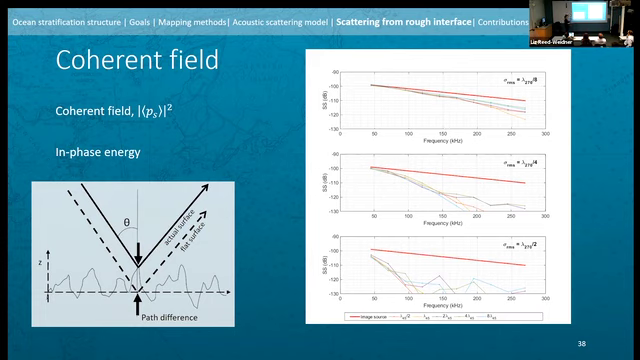So what's happening here? Well, the loss of coherent energy is directly linked to the vertical path length differences. And the magnitude of those random path length differences is linked to the RMS height, right? It controls the vertical distribution of heights on the surface. As you introduce these vertical path length differences, you increasingly randomize the phase of the total field at the receiver. And as a result, if you randomize phase, you're going to lose in-phase energy. So as we increase RMS height, the in-phase energy goes down and the coherent field is reduced.